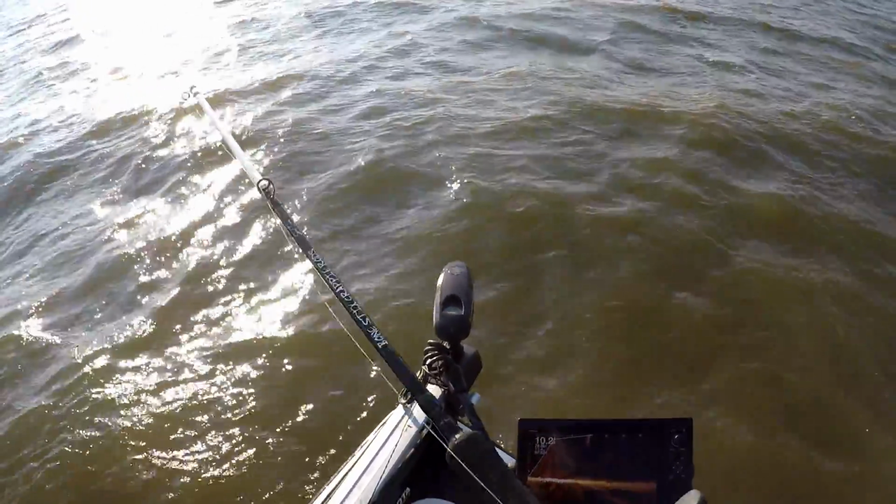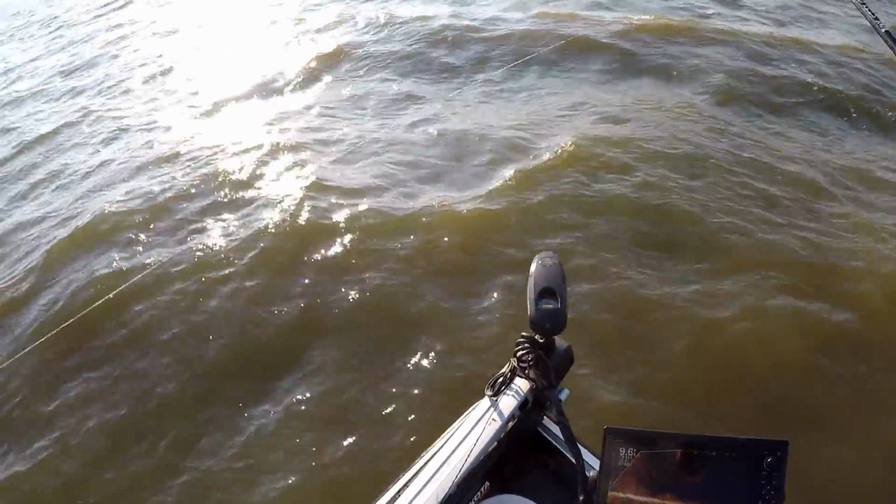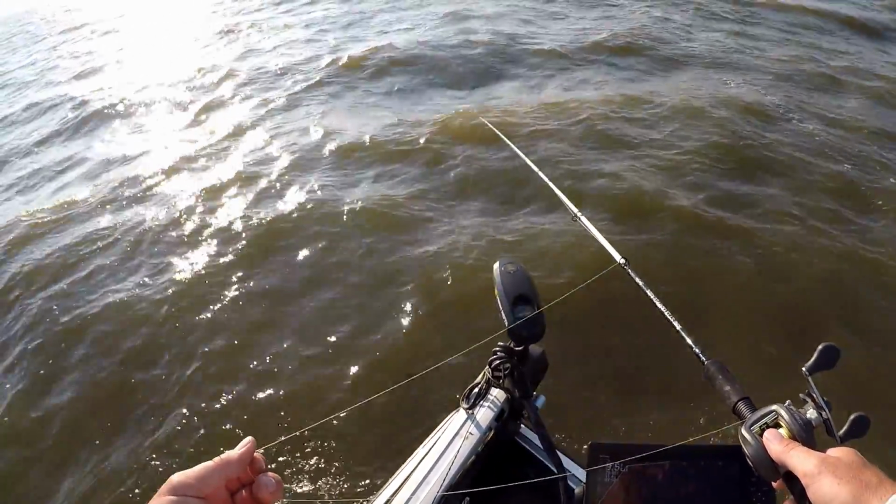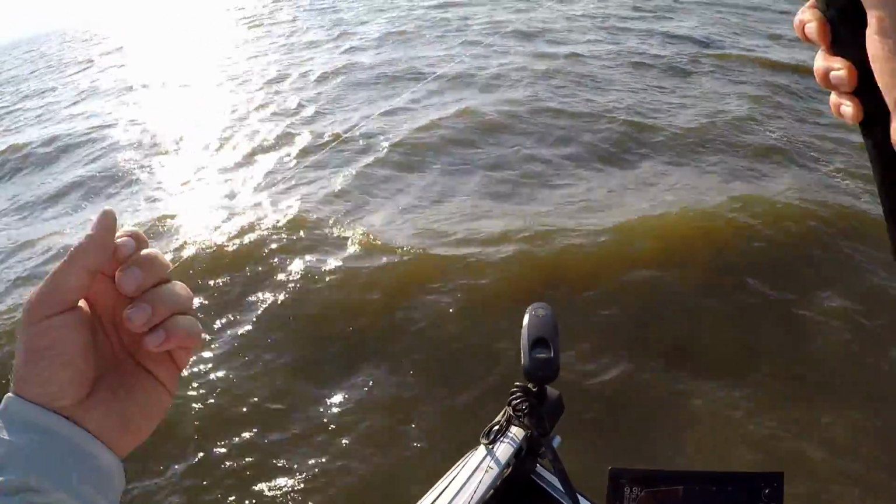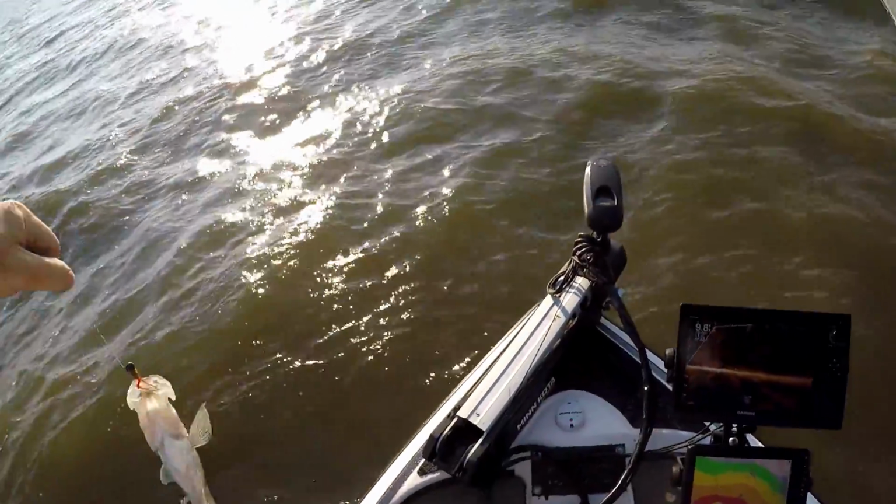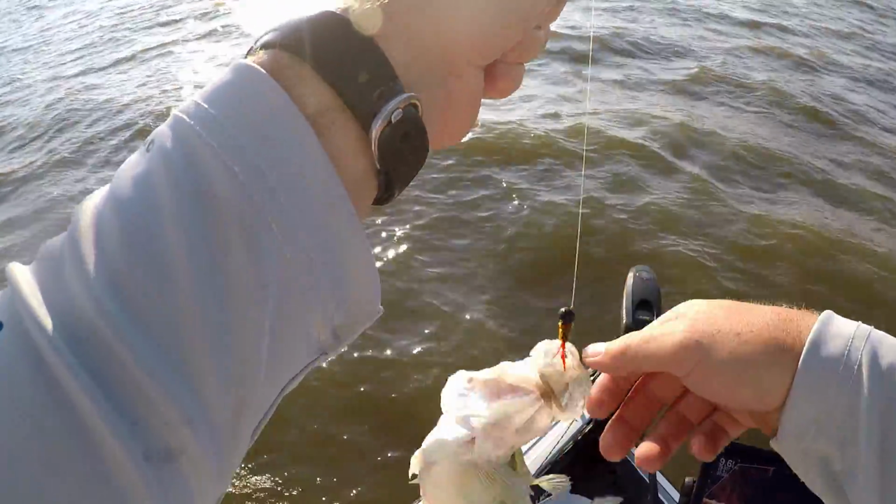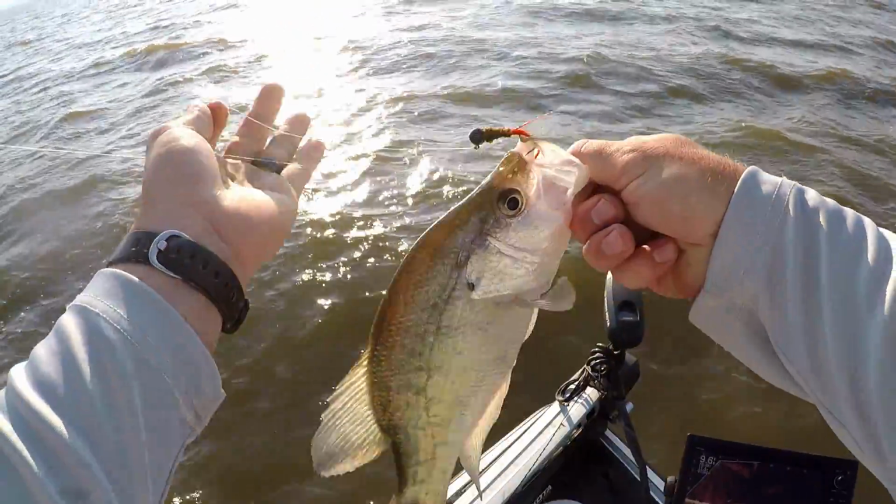That's number 8, and I think we've actually only been fishing for maybe 10 minutes. I don't even know if we've been fishing that long. These suckers are absolutely hammering it.